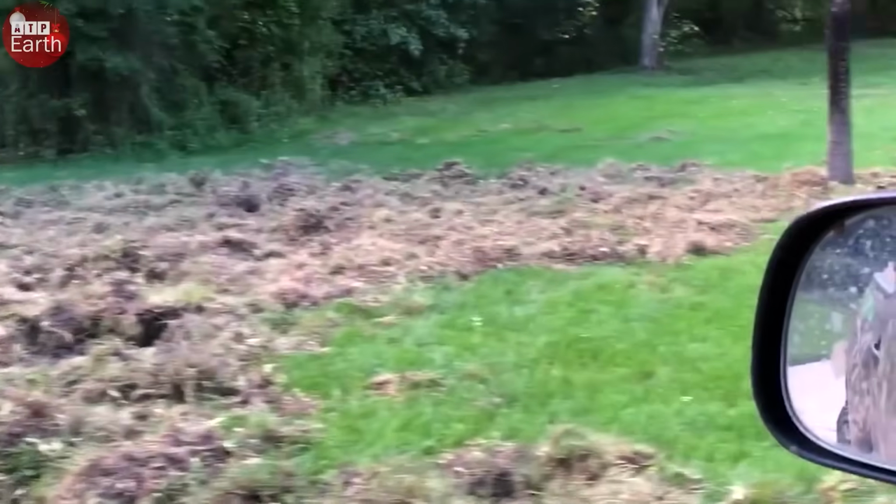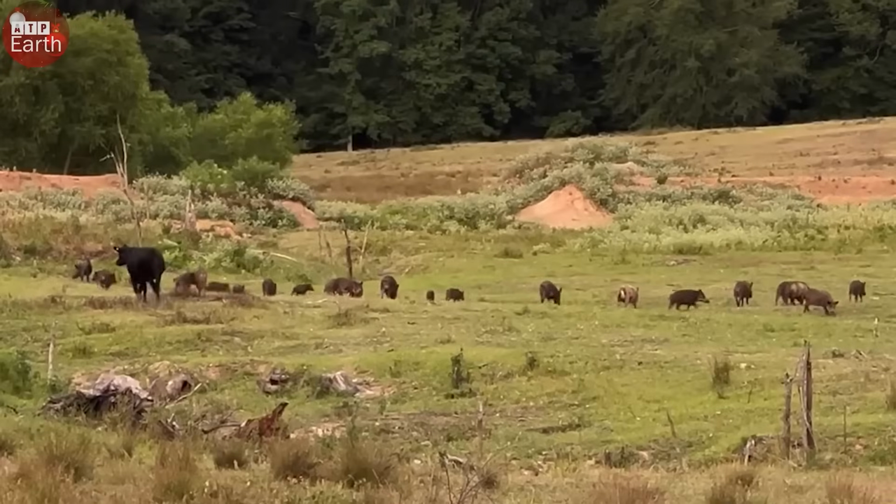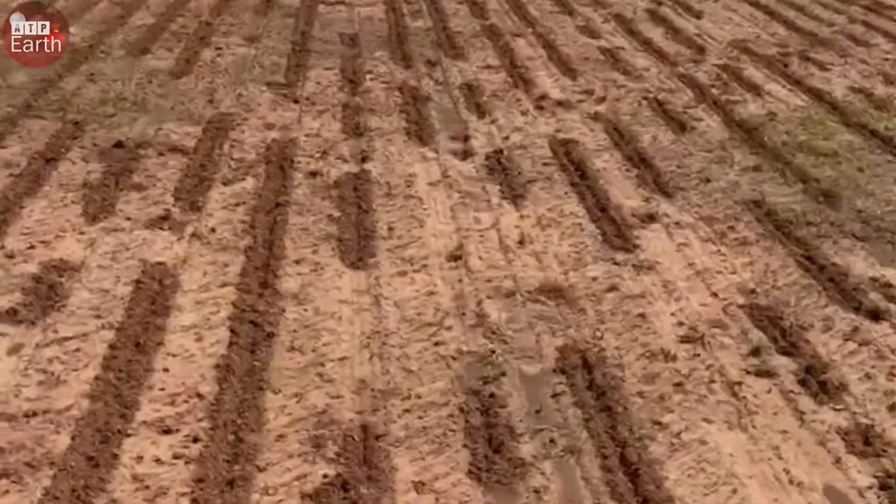If you think feral pigs are just a problem for the southern states like Texas or Florida, look to the northwest of the United States, where Idaho's wilderness is struggling to fight off a fearsome invader, feral hogs.